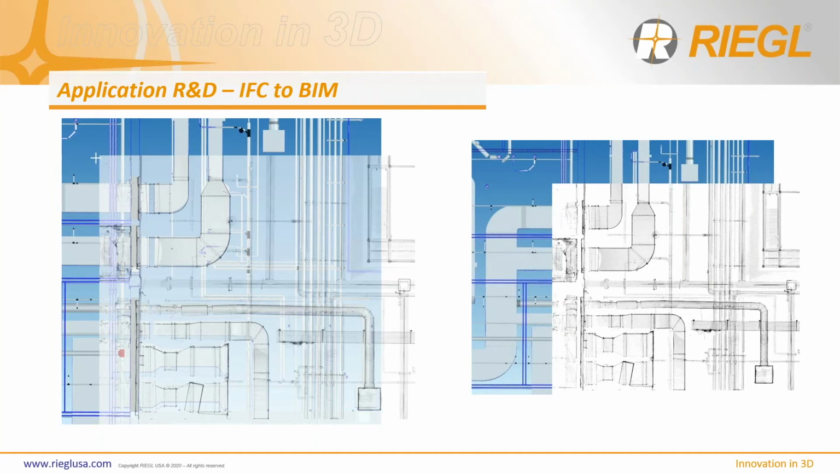BIM is popular, and an IFC data set is an exchange format that doesn't distort the original information, right? So it's pretty much just like a PDF that you can export out and then bring into a BIM platform to compare as-built and 2D drawings, and we want to do that all within RiSCAN Pro.